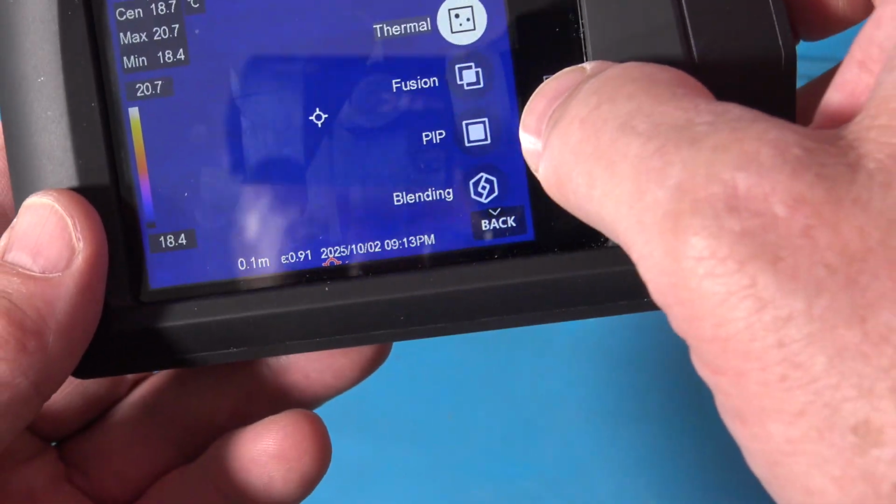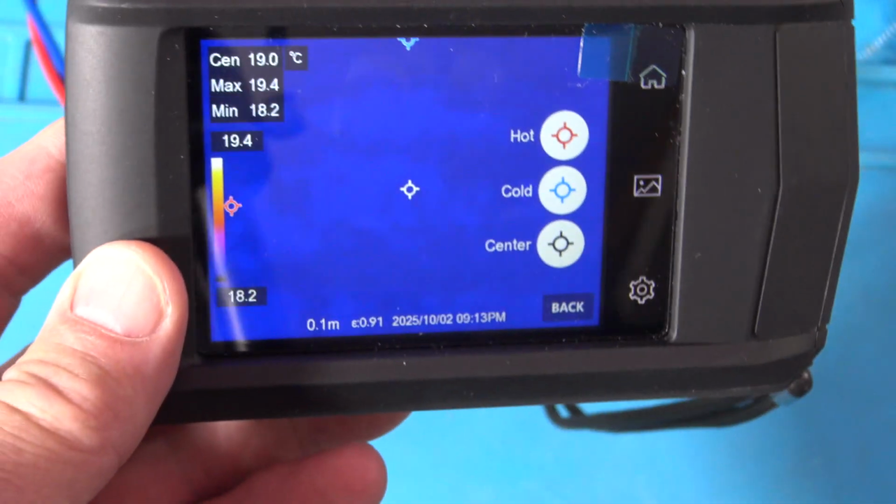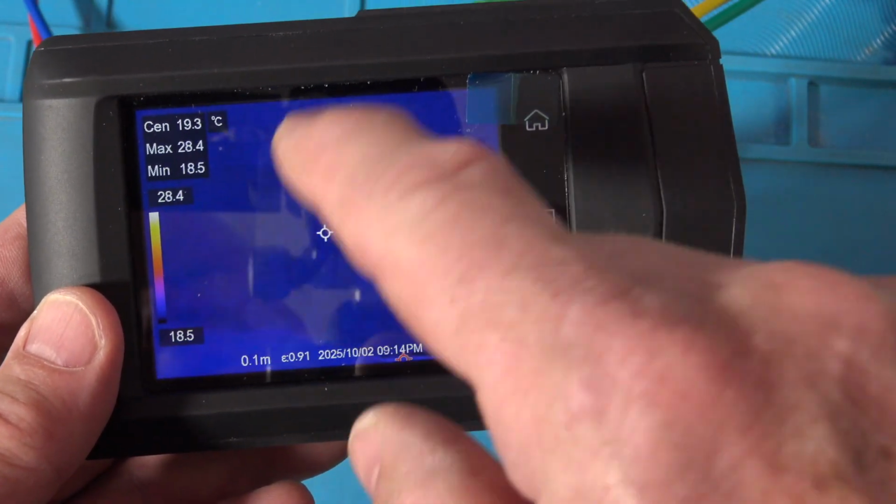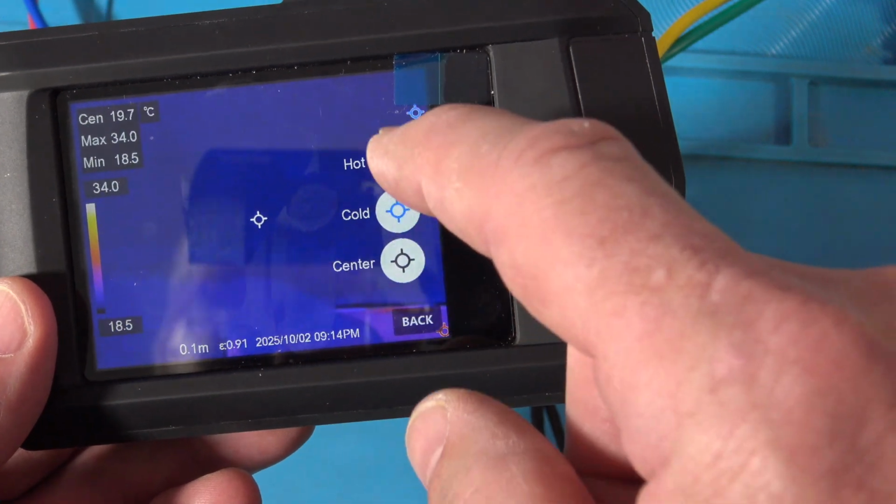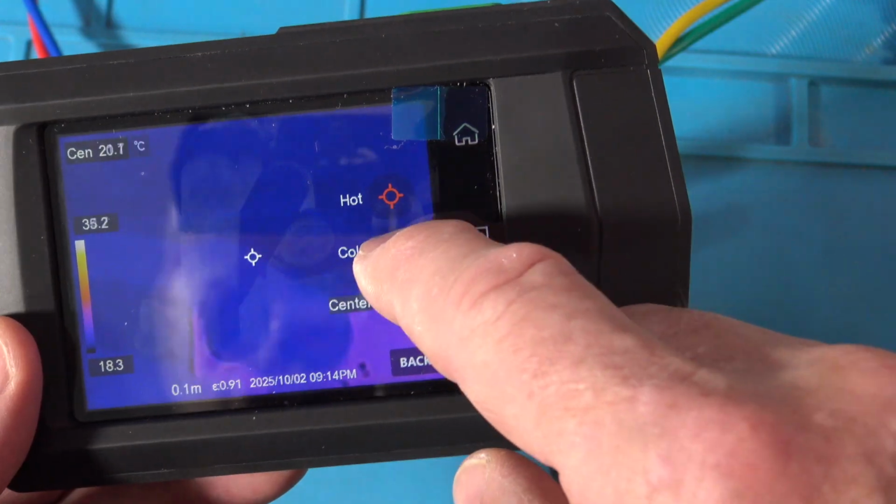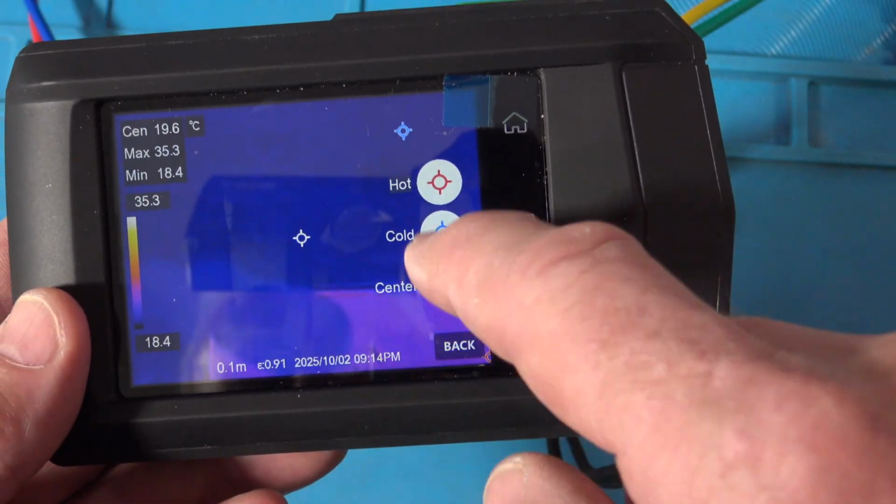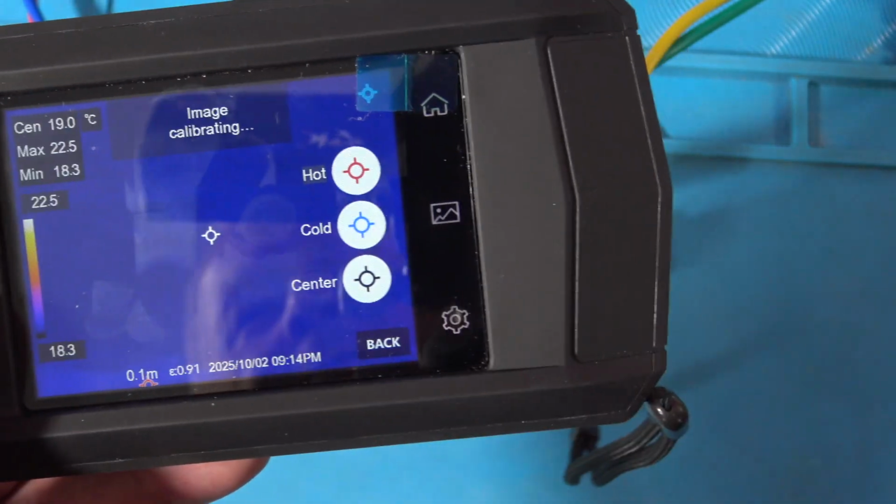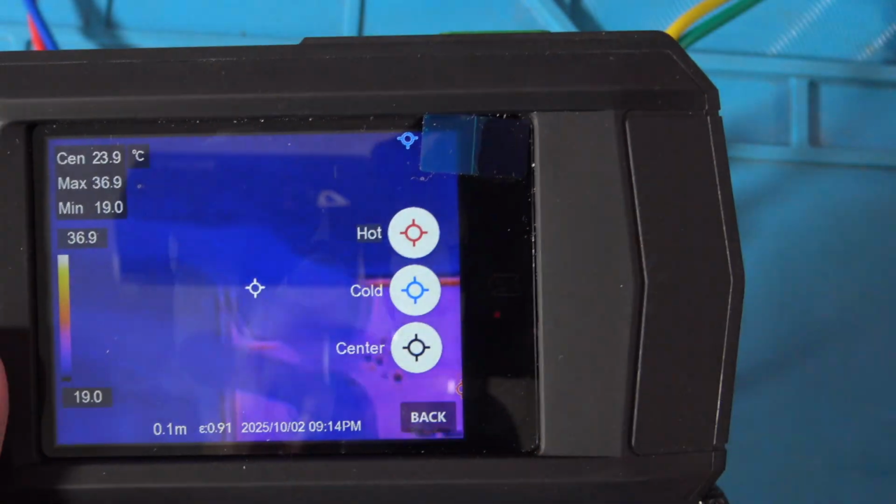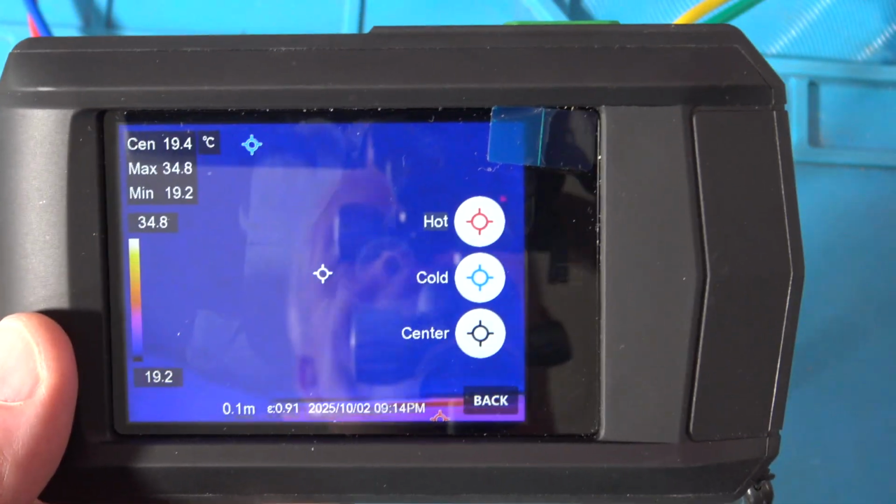Okay. So now if I go back, so measurements. Now, this is the only place I see this camera kind of lacking. It doesn't give me a place to put a box or a circle or line or dot. It just has hot, cold, and center. I can turn them off. I can turn them on. And then they come up here and you can see it tries to find the coldest spot and the hottest spot and the center spot. Okay. So, yeah, where some cameras have boxes and circles and lines and all that, that's the one place where this one doesn't have what I've seen on some of the other cameras.